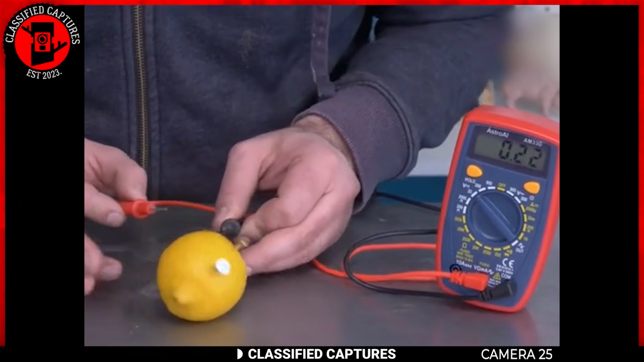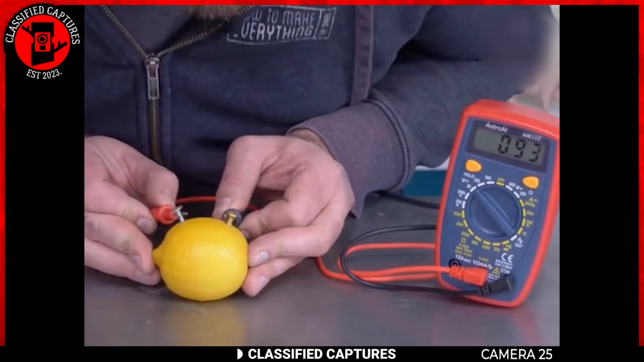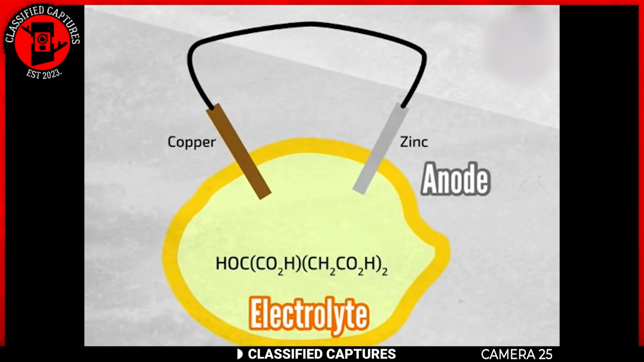From the demonstration, the voltage was measured using a voltmeter, and there you see it, less than 1 volt of electricity. The science behind it is pretty fascinating. The lemon juice acts as an electrolyte, facilitating a chemical reaction between the copper and zinc. This reaction creates a small electrical current.